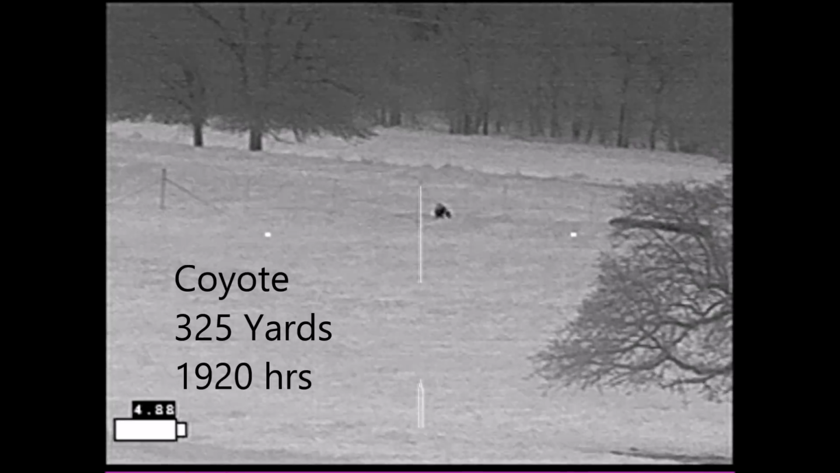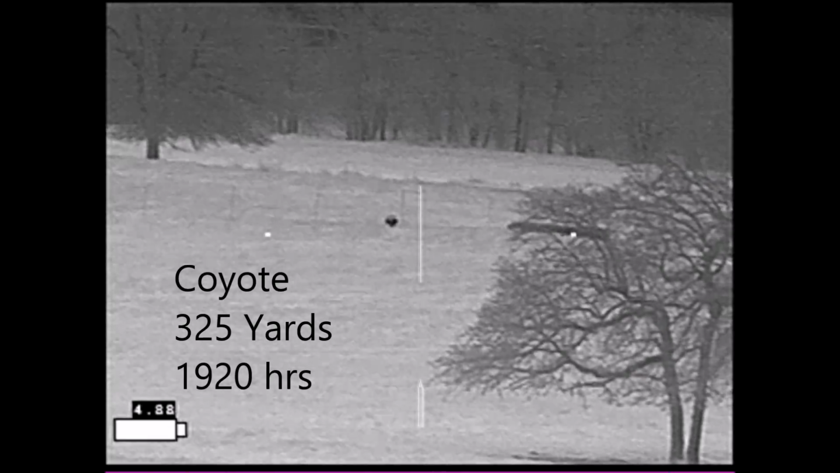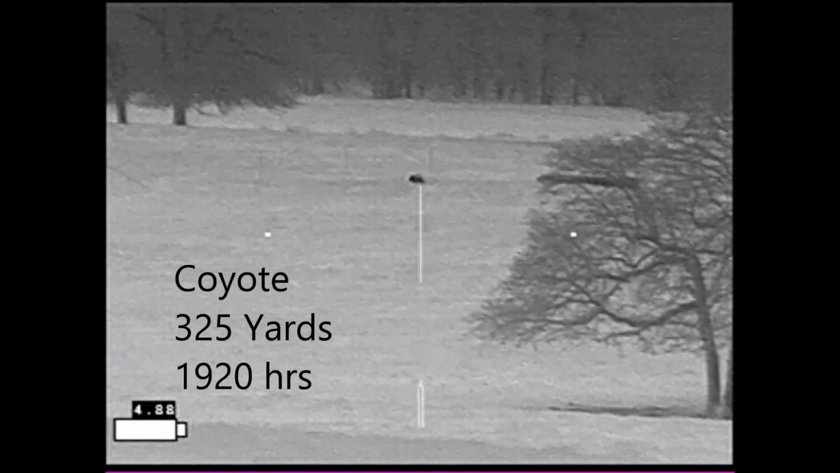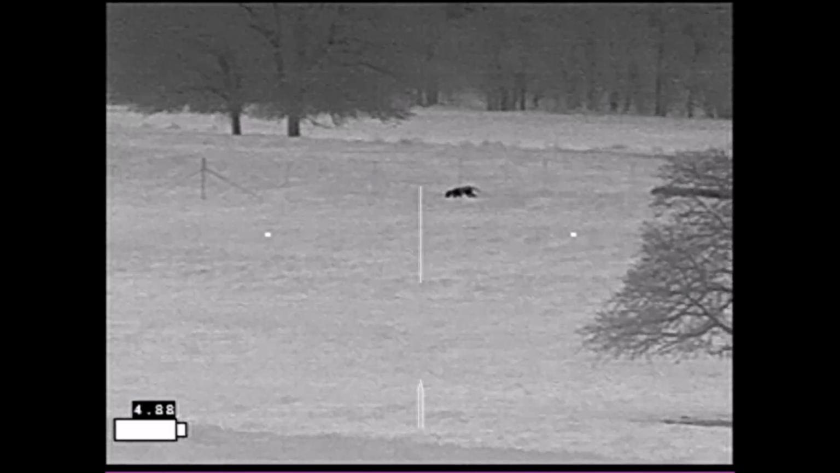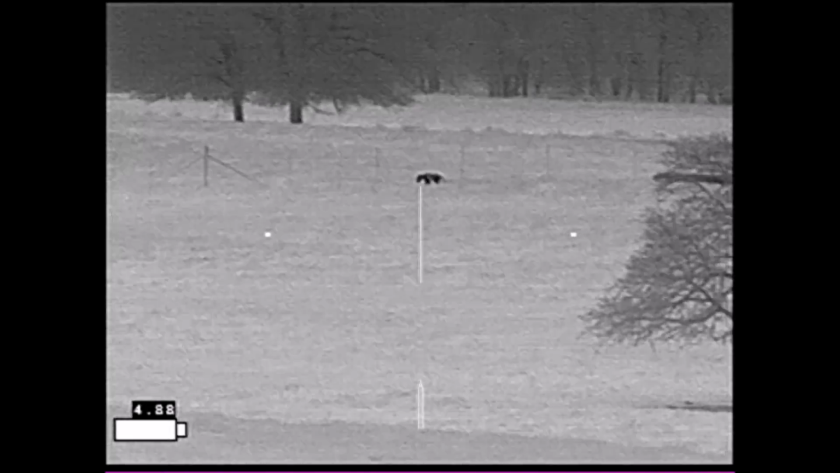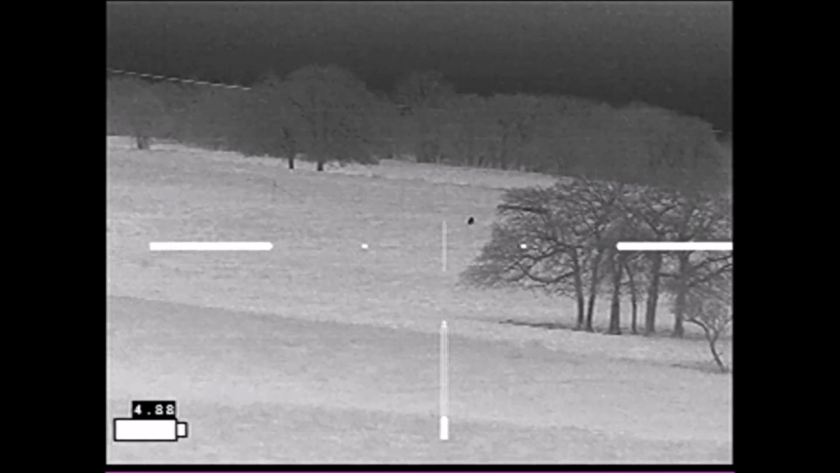At about 7:20 in the evening, with the scope at 9 power, I identified this coyote coming across the fence at 325 yards. I ended up watching him for quite a while, about 10 minutes in fact. A couple of minutes later, the coyote had only come in about 25 yards, so I went ahead and zoomed